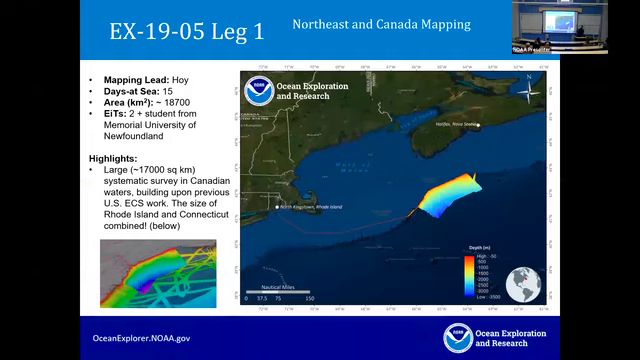Next was our Northeast and Canada mapping cruise. Again, this is one of Shannon's cruises. They mapped a very large swath of what is now publicly available data right outside the Northeast Channel. The total cruise mapped an area of about 18,000 square kilometers. She hosted students, some EITs from the US as well as a student from Canada, again leveraging those international relationships.